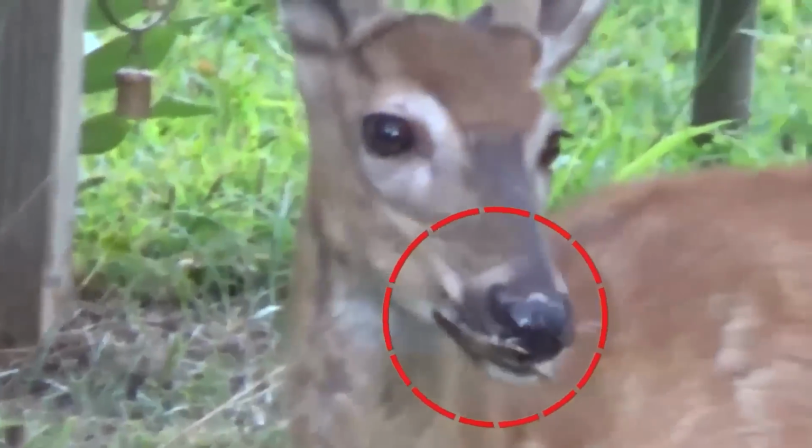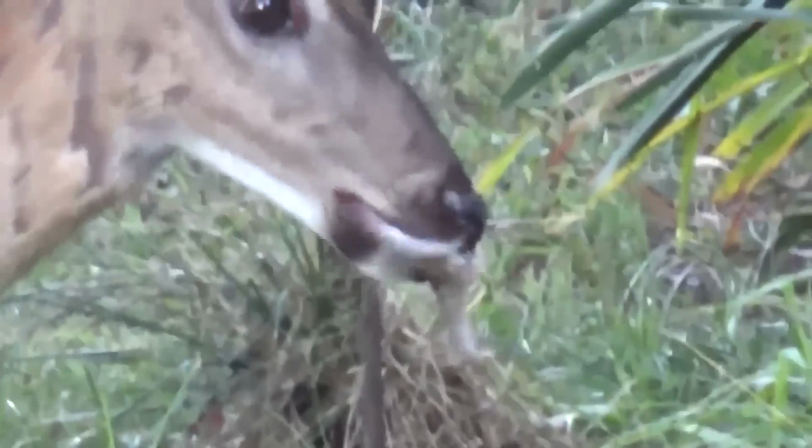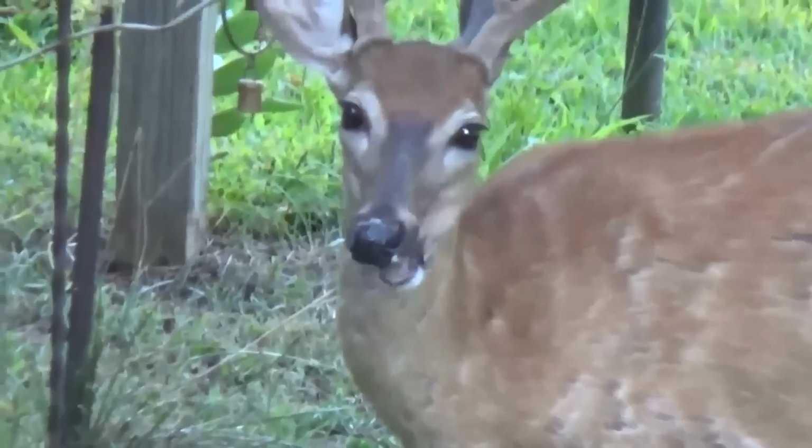Look at the poised eyes of this deer. Now, just think about the innocent birds. That bird would have never thought that a deer would be his predator. But welcome to wildlife.